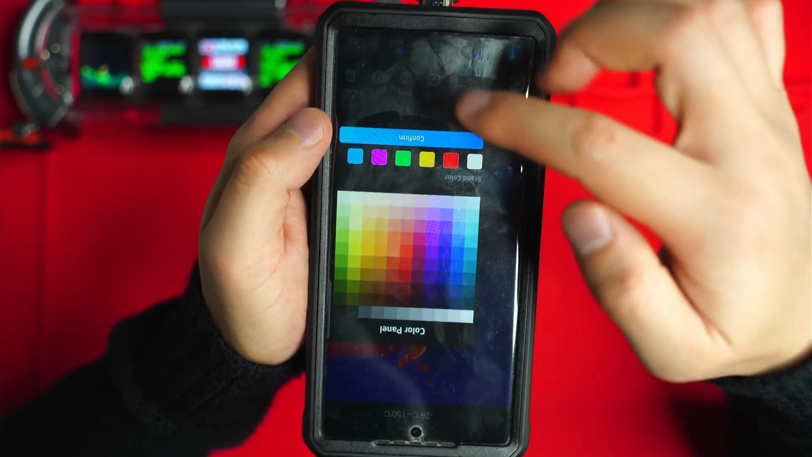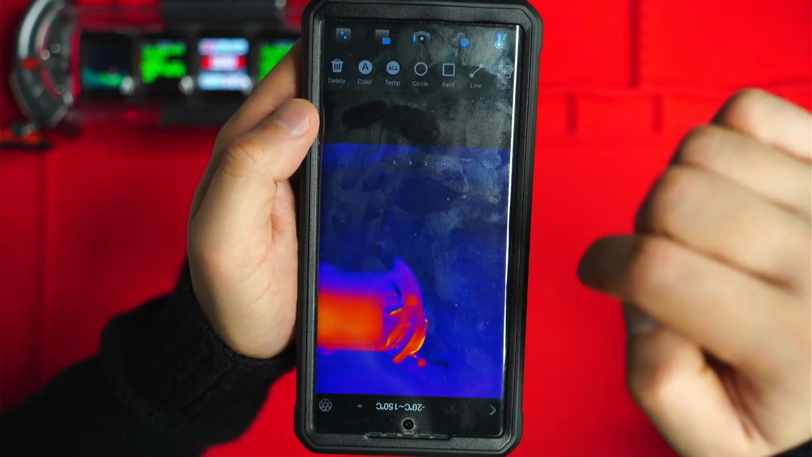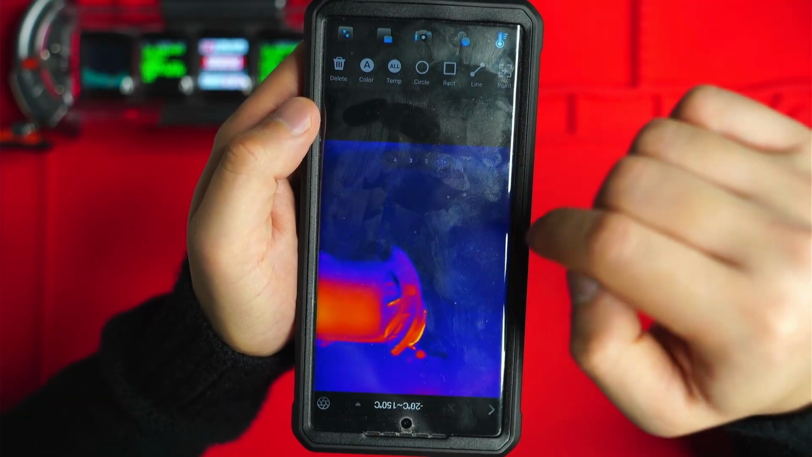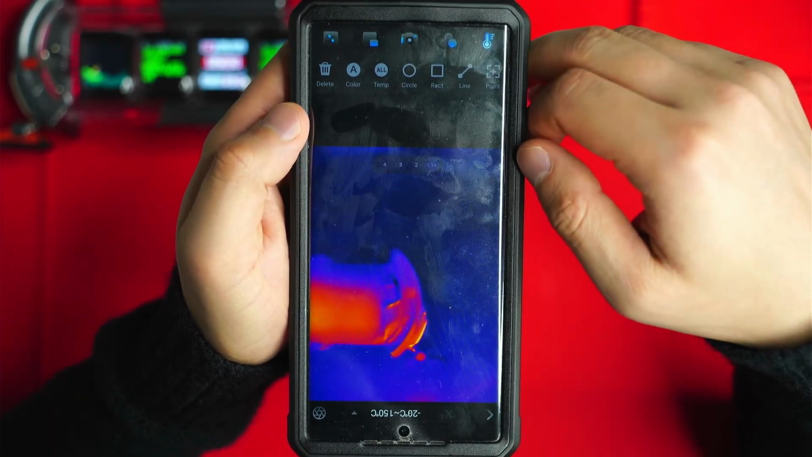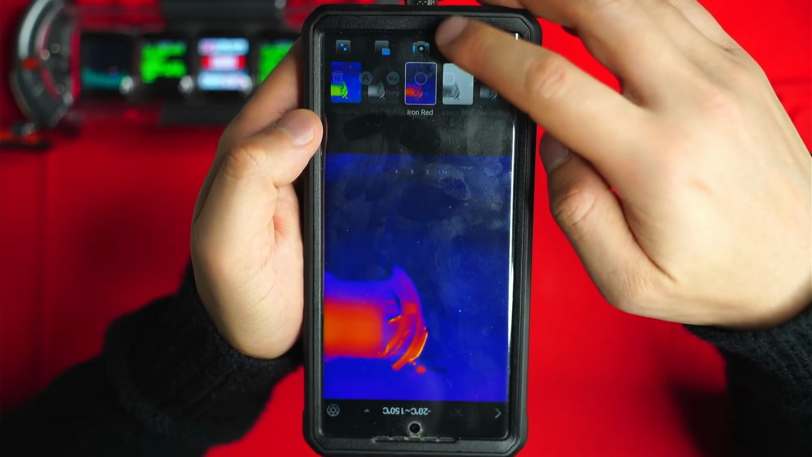And what's this one? Color. Yeah, I don't really use that one at all. But I think it's pretty cool that you can get it to focus within a specific part of the image if you're only measuring something within there. And we've gone through that.